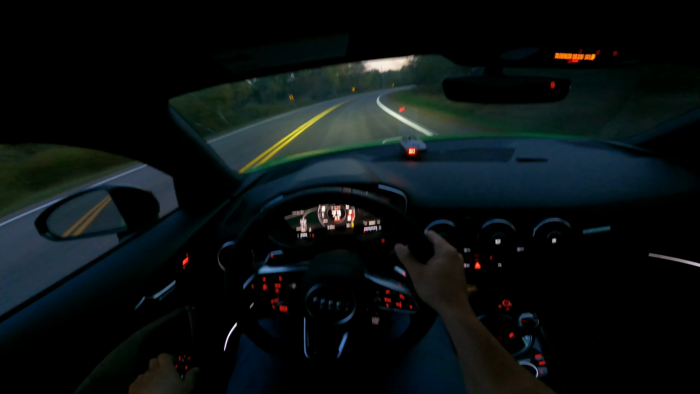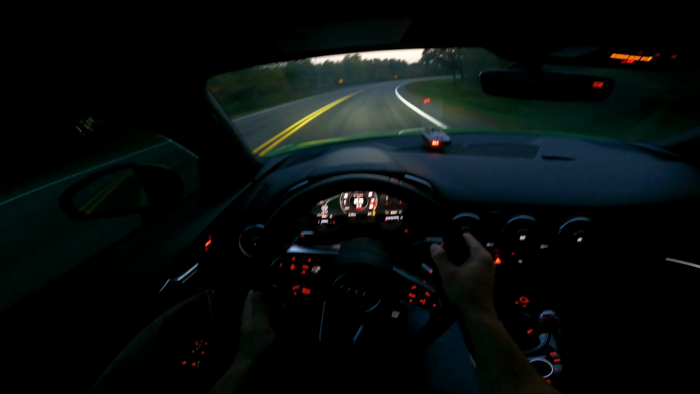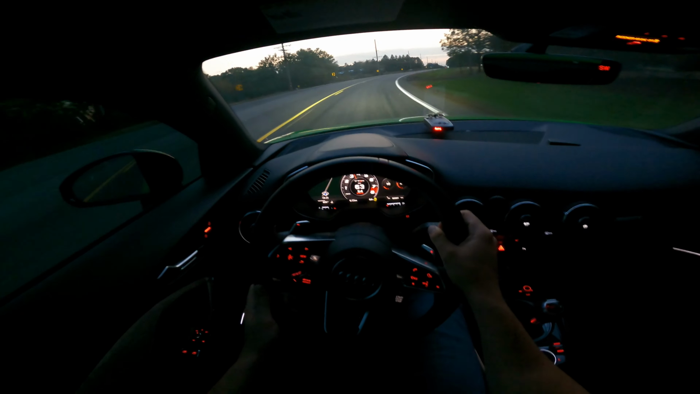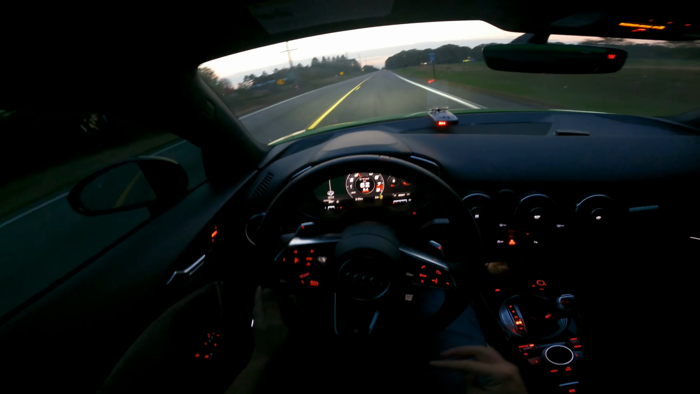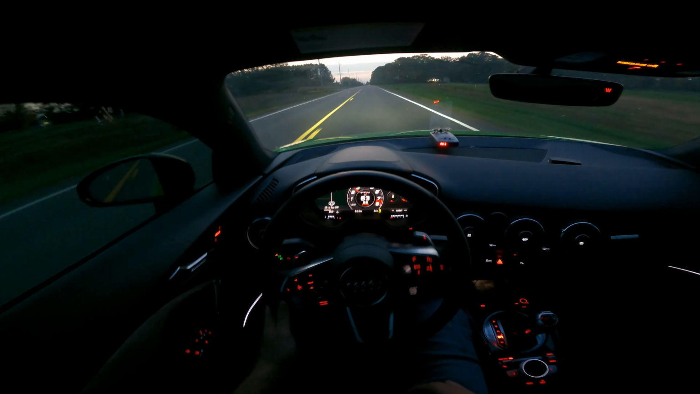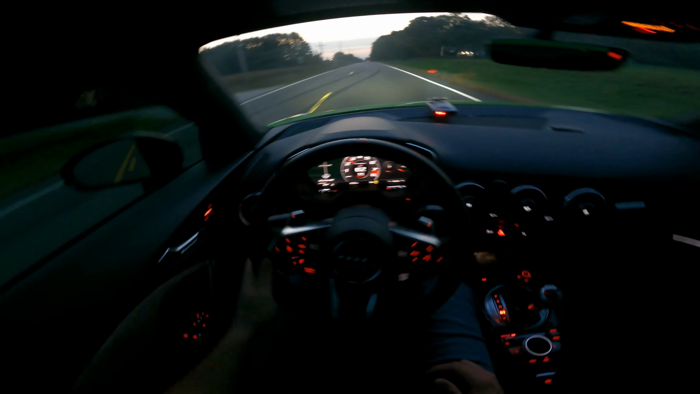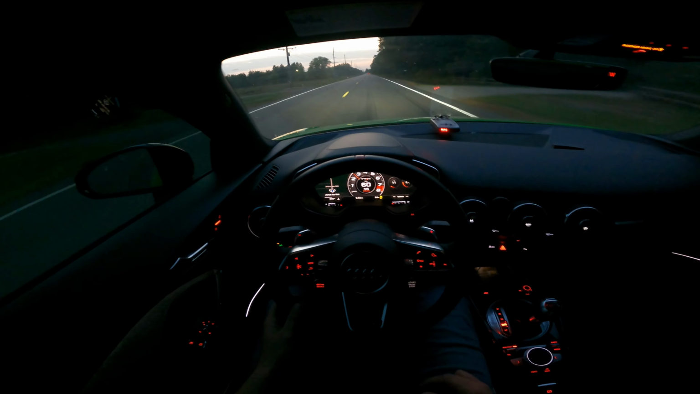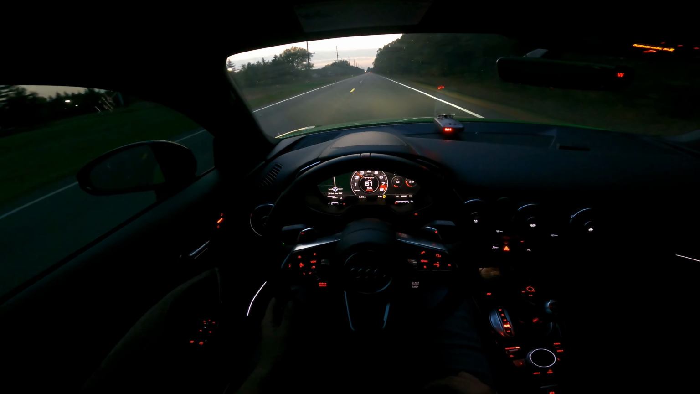I mean, I could literally fly around this corner. This car handles so well, it's insane. But I don't want to be speeding around corners too hard when I can't see what's coming. This car is very stiff in a good way, not insanely stiff, but perfect stiff, and it drives super good.